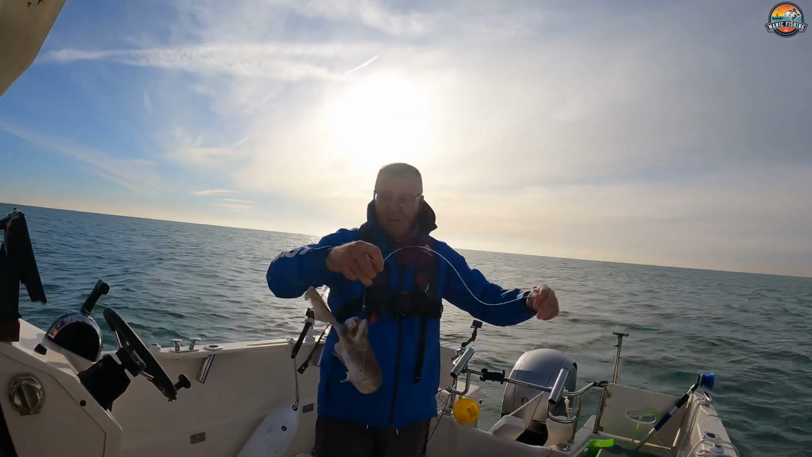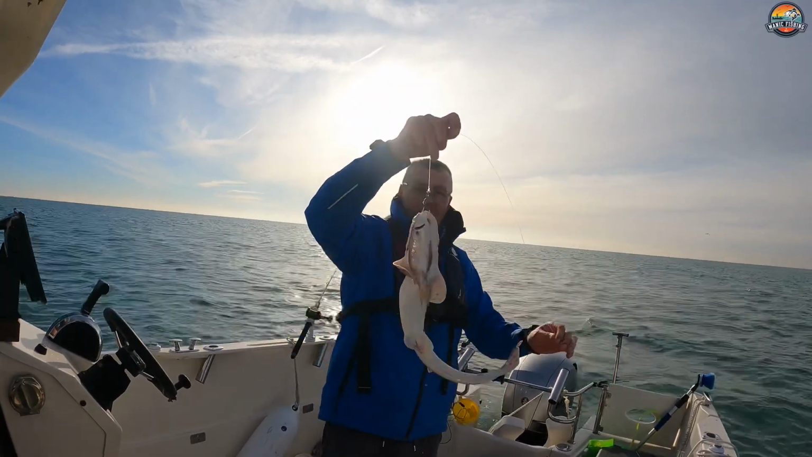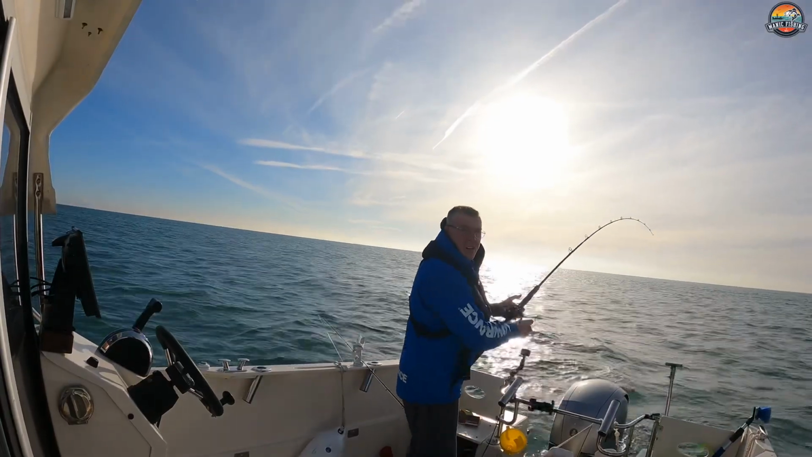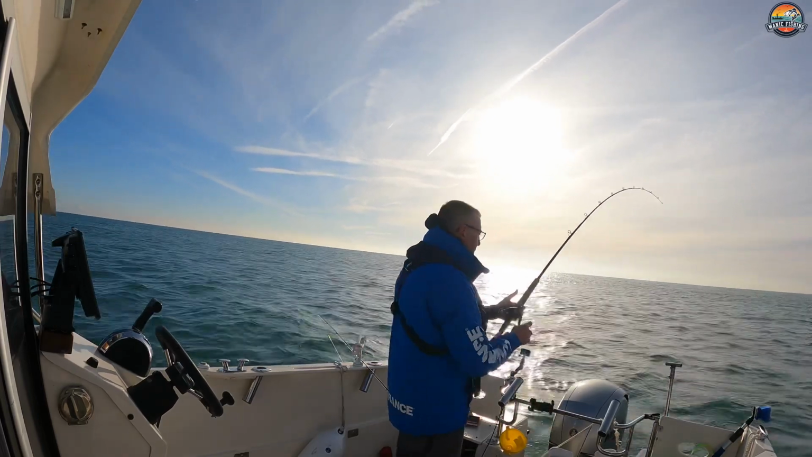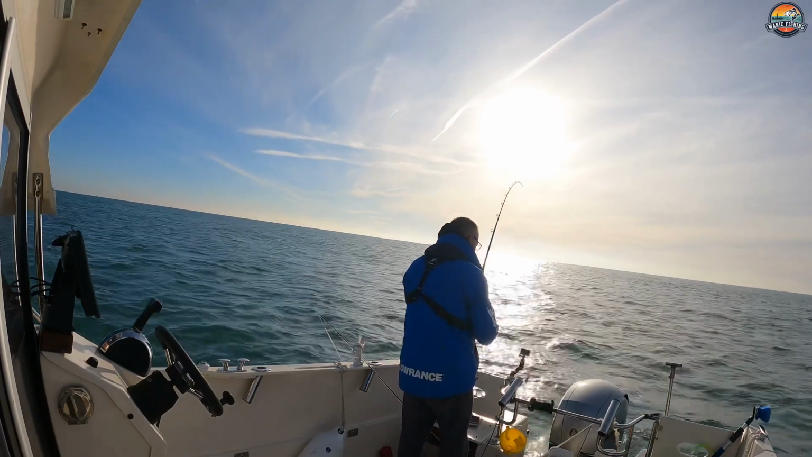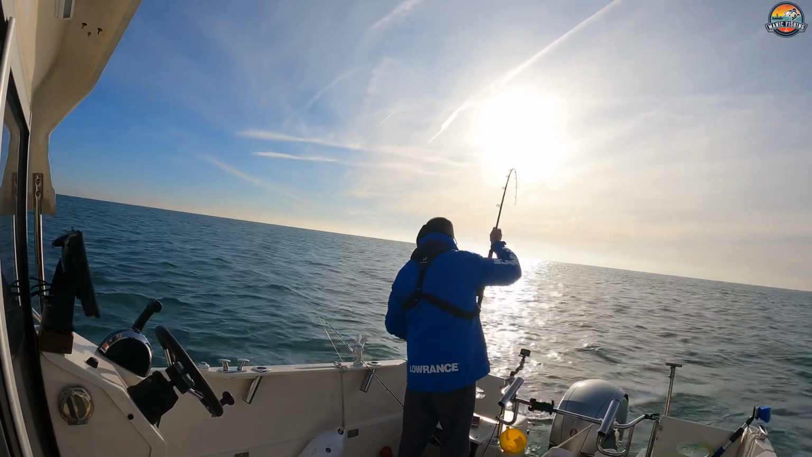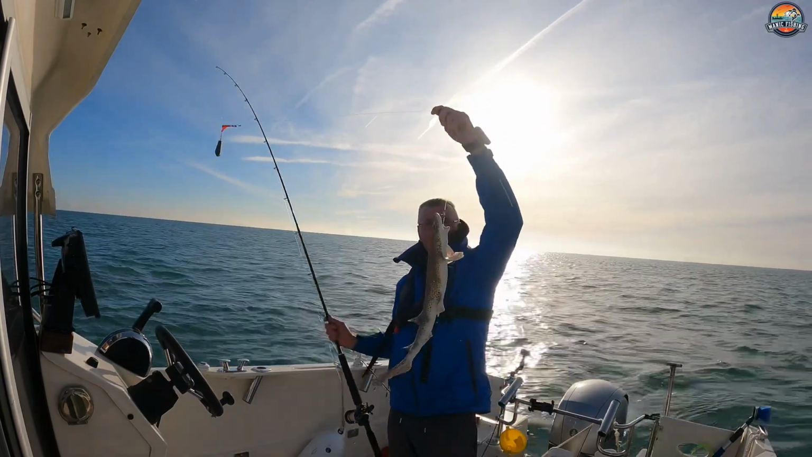That was a whiting I put down, and as you can see I've got a small little dogfish. I think that probably was the same one that took it to start with, so it's got its prize in the end. As much as I love them, I think I'm into another dogfish, so it's time to go, I think. Yeah, another little dogfish.